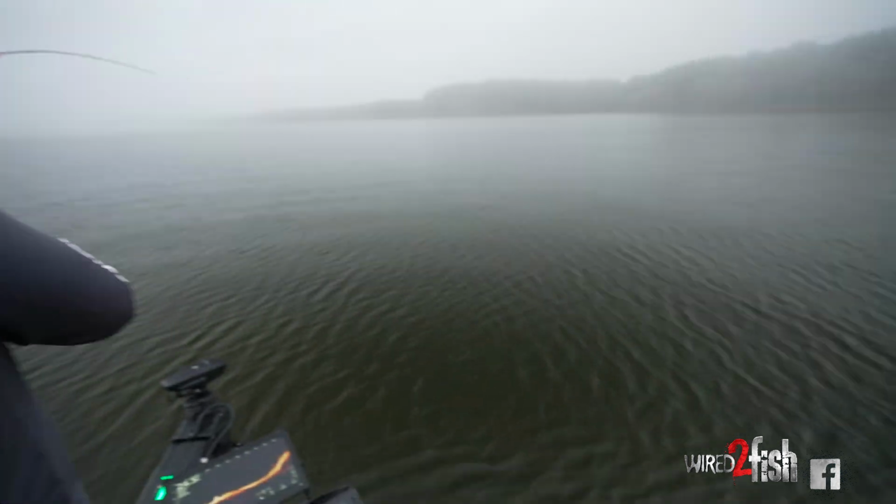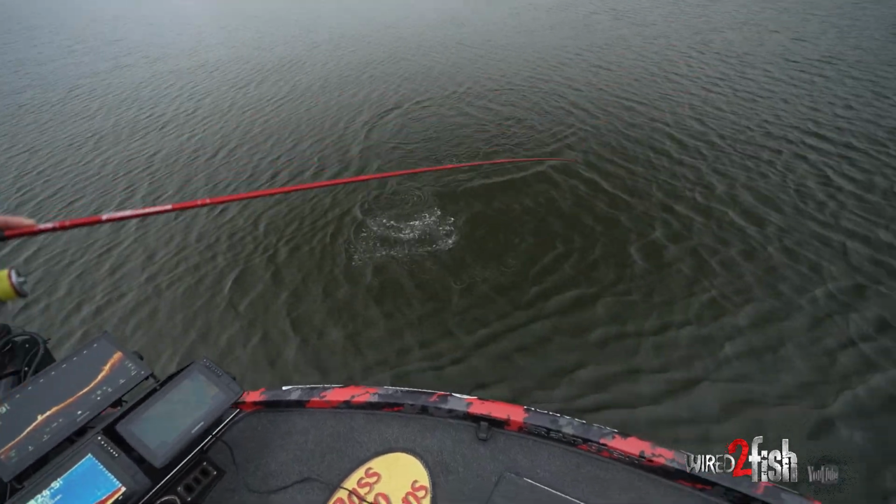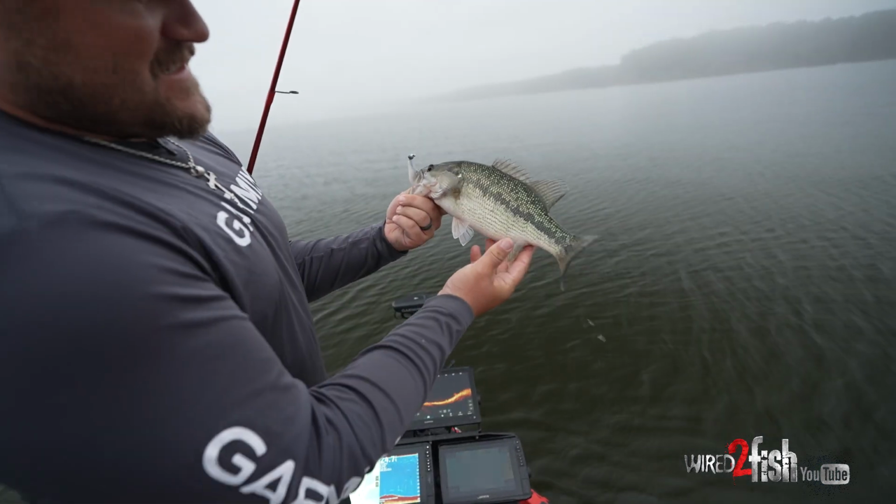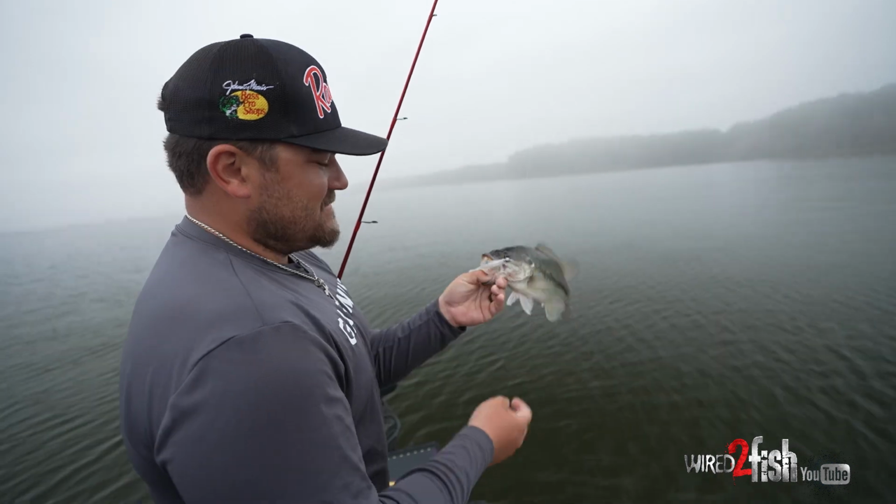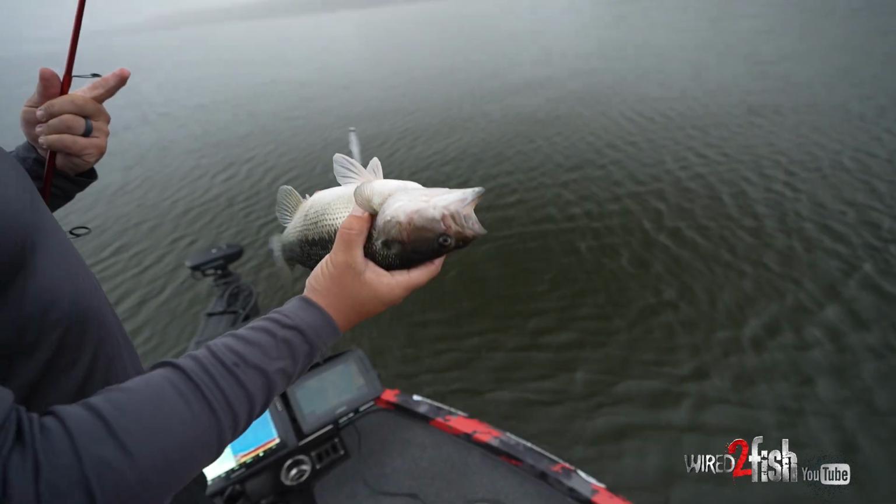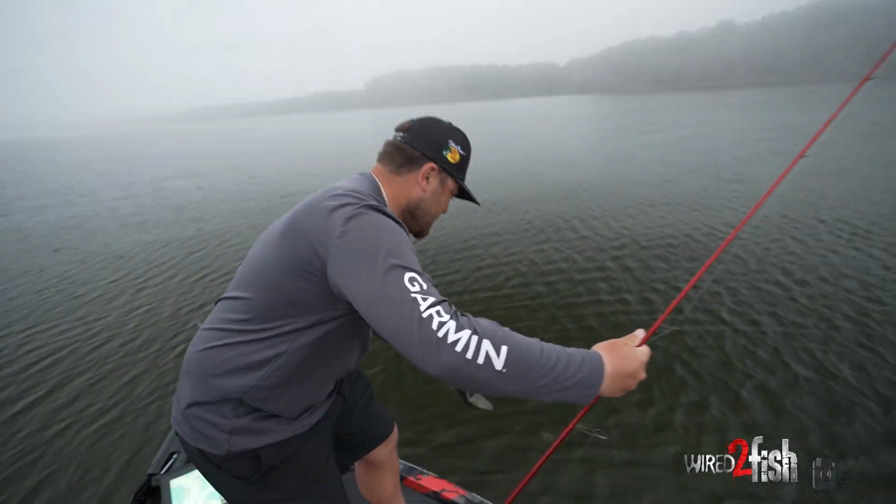Go. First one we cast at with the rocking shad this morning. Old Toledo Bend spotted bass. Good nice chunk. Rocking shad right there. Man, that'll work. First one, first fish. Not what you come to Toledo Bend for, but they're all fun to catch.